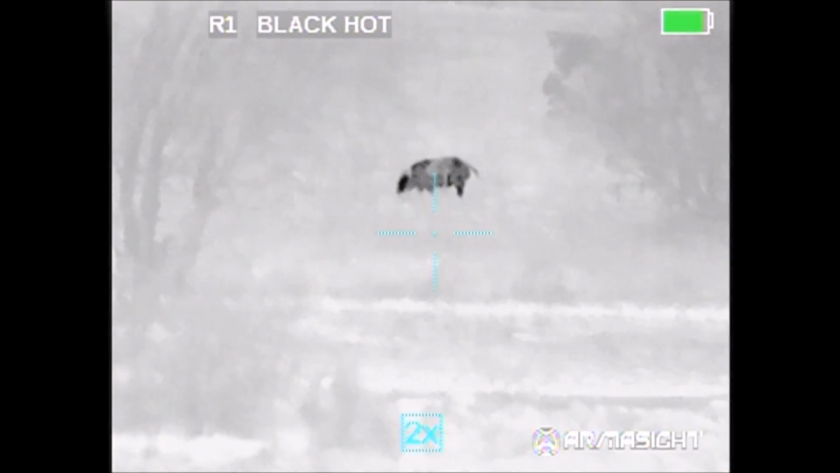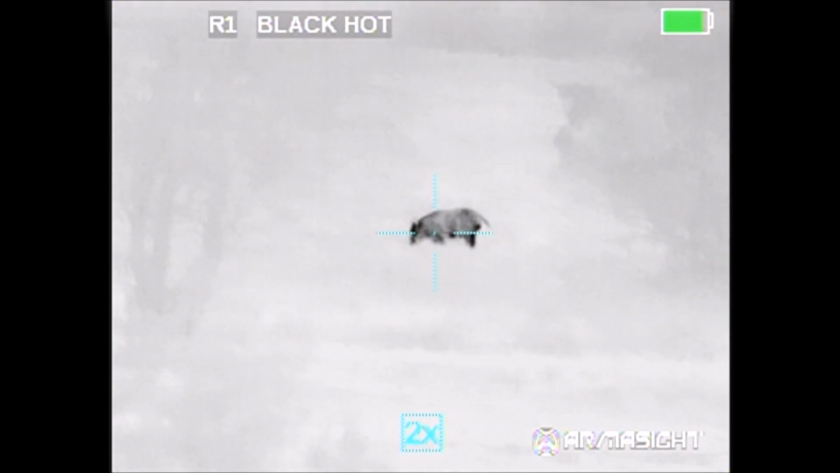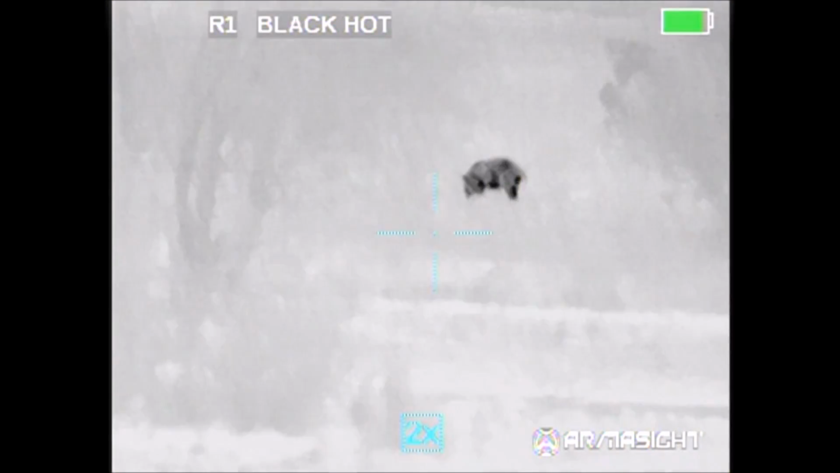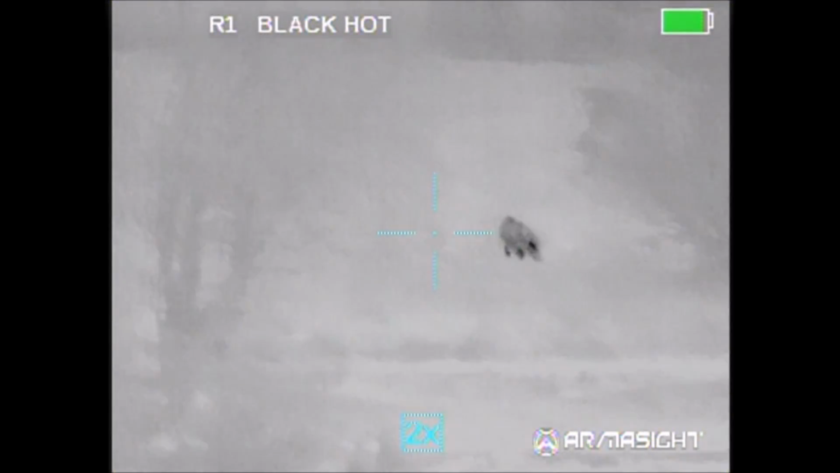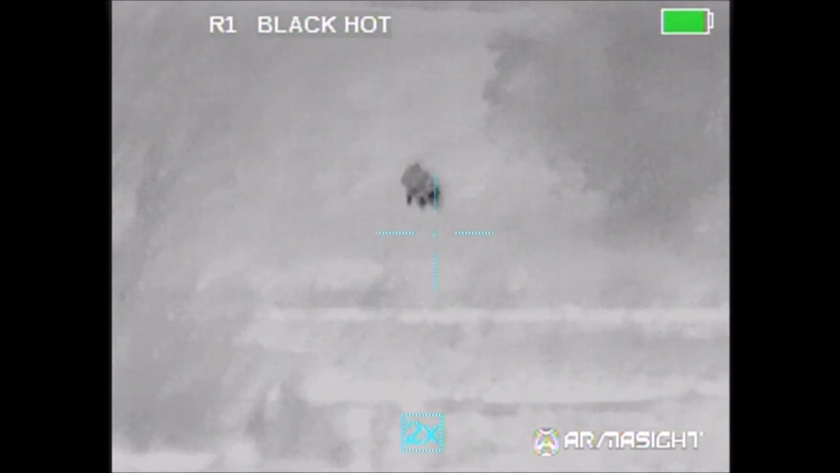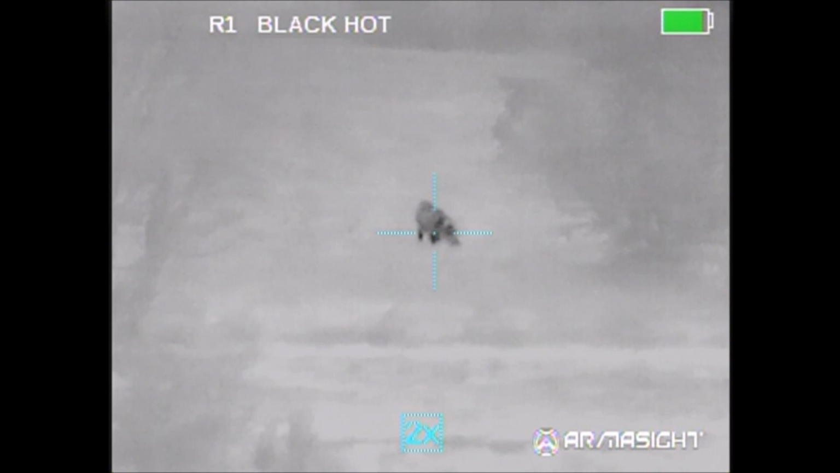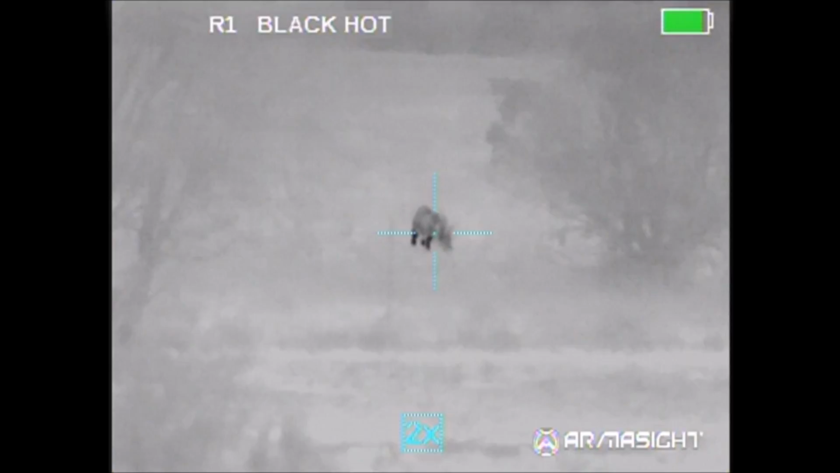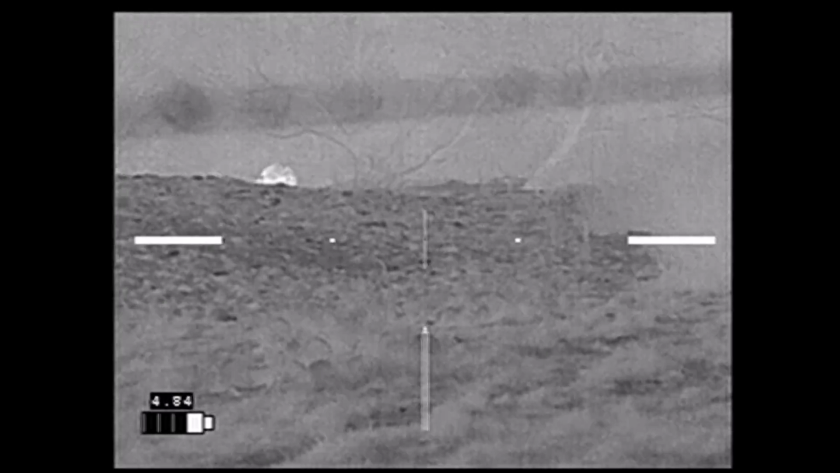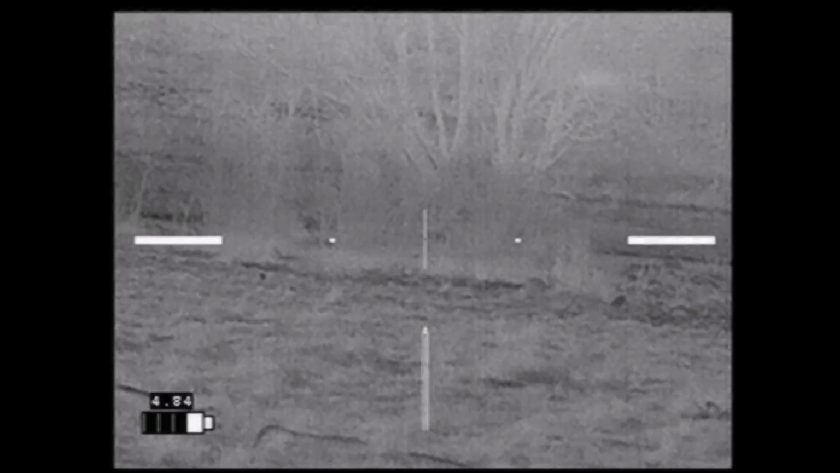So we decided to wait and see if any would come back out, and sure enough, they did. I had my eyes set on this boar, and I was hoping we could line up and both take a shot on it, and about this time, the batteries on my recorder went dead. DFW Roadkill spied this other hog and thought if we waited, it might eventually come out as well.